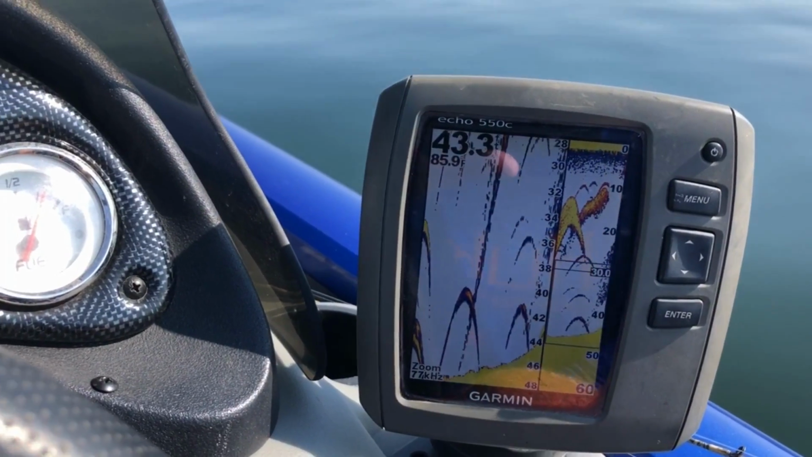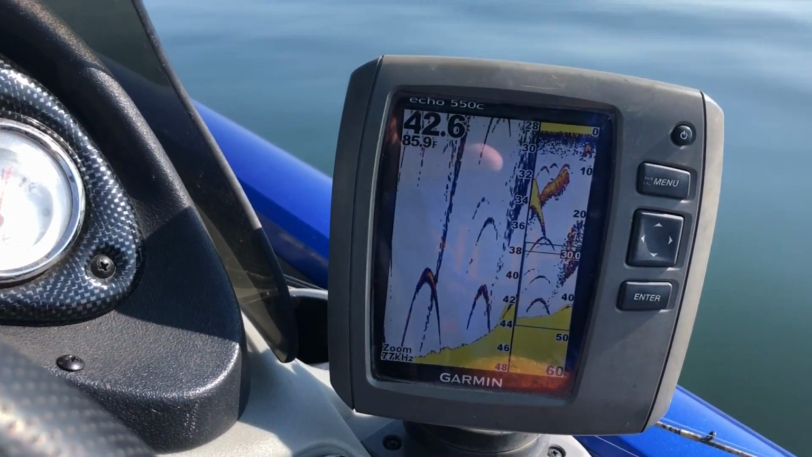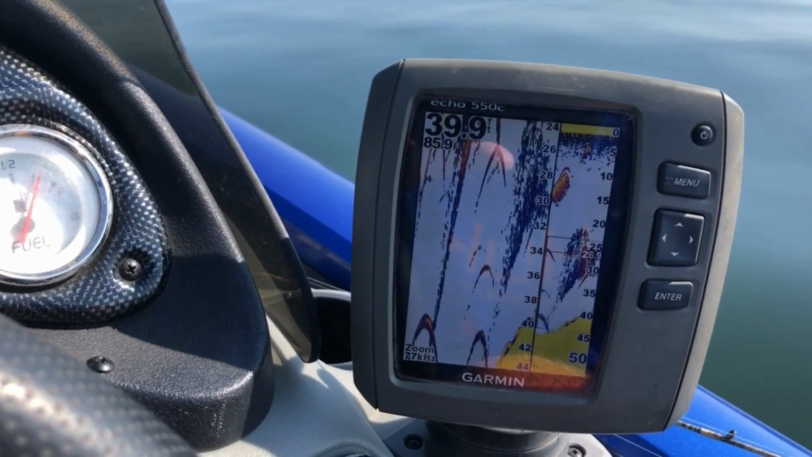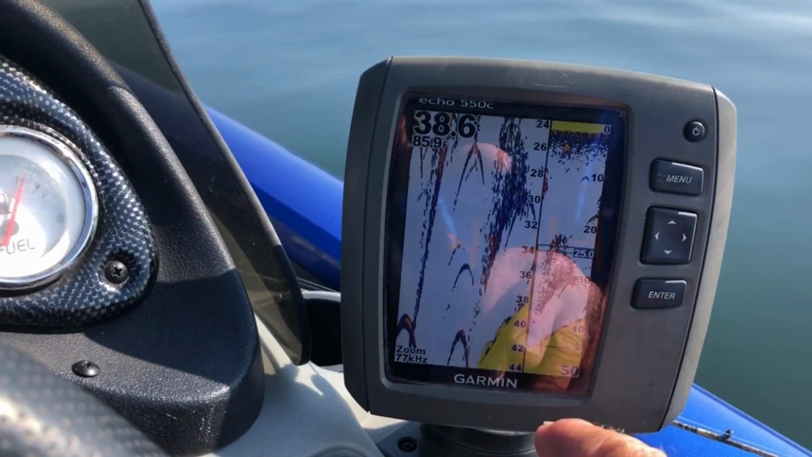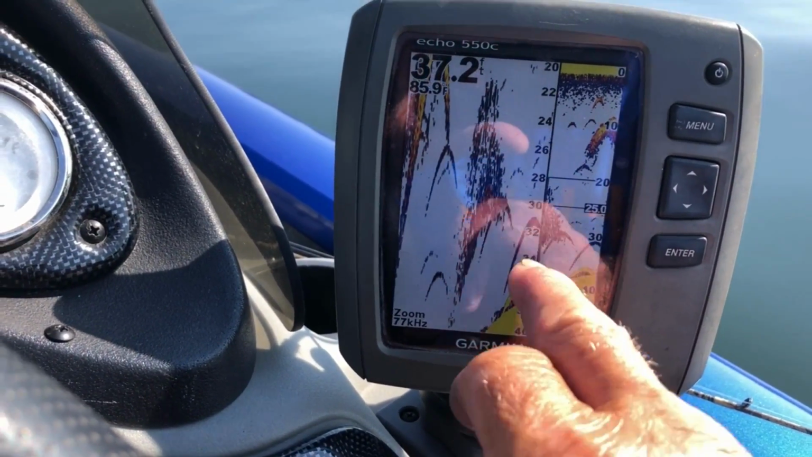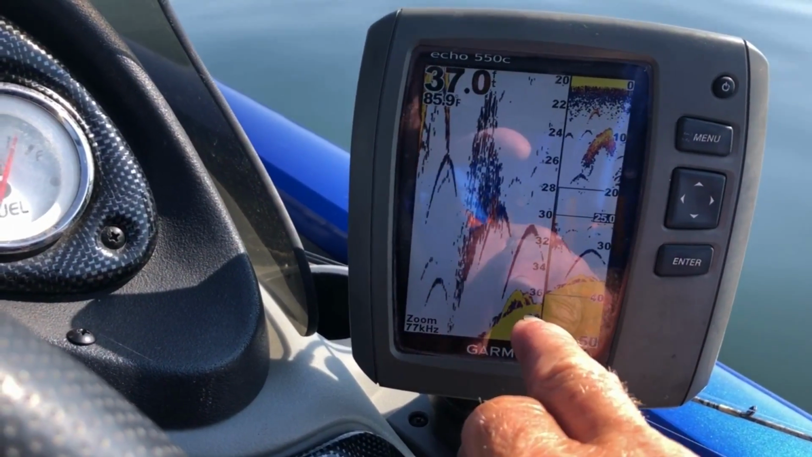And all we're doing is looking at the channel. The channel leading to the back of a cove. And it's got some turns in it. And now we're coming off the edge of the channel and it's coming up on the hill a little bit. So we're getting out of the channel. You see them couple fish laying right there on that hill and some on the bottom.